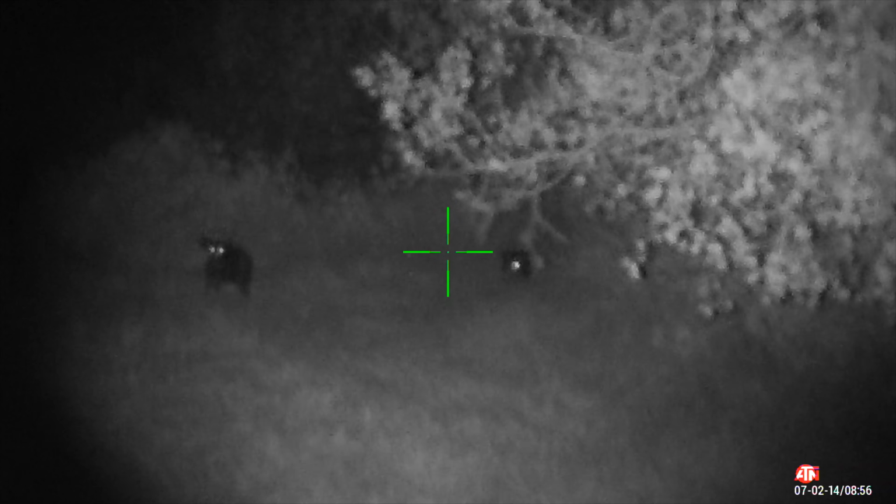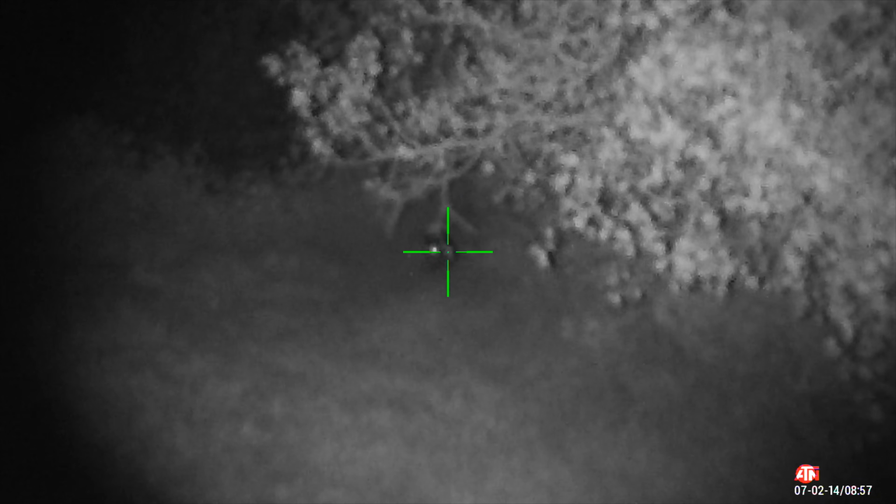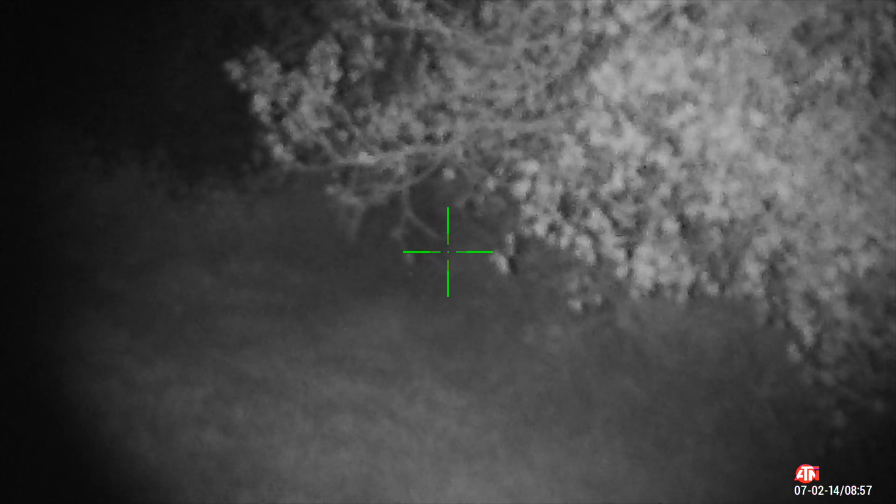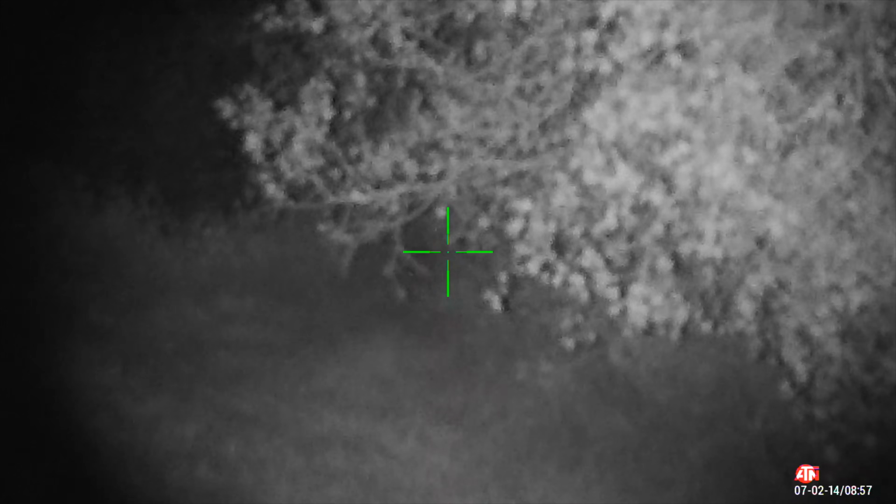Now, from this video, you can tell this hog put his nose in the air and got wind of something and didn't like it, so they kind of bolted out of there real quick. This one stayed for a second and slowly worked his way out. These hogs have an excellent sense of smell, probably better than deer from what I hear. I'm not sure if that's scientifically correct, but from what I'm told, and I'm still learning about hunting, hogs' noses are a lot better than deer's, and deer have an excellent nose.